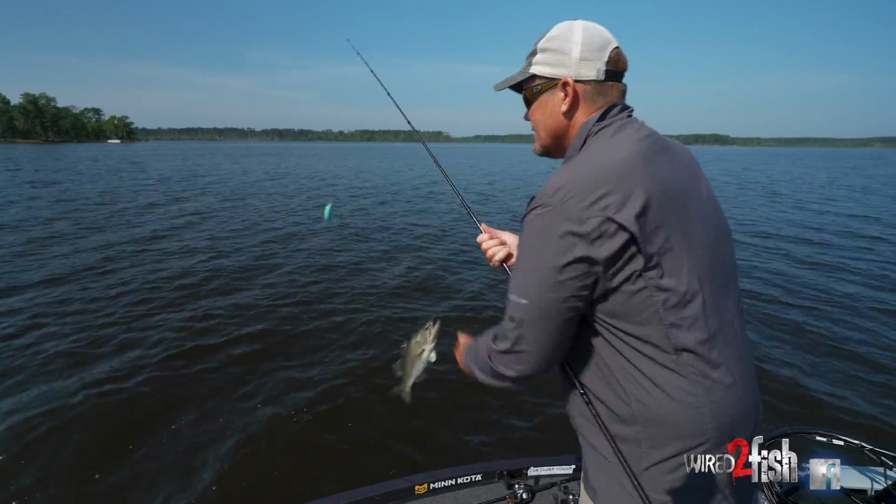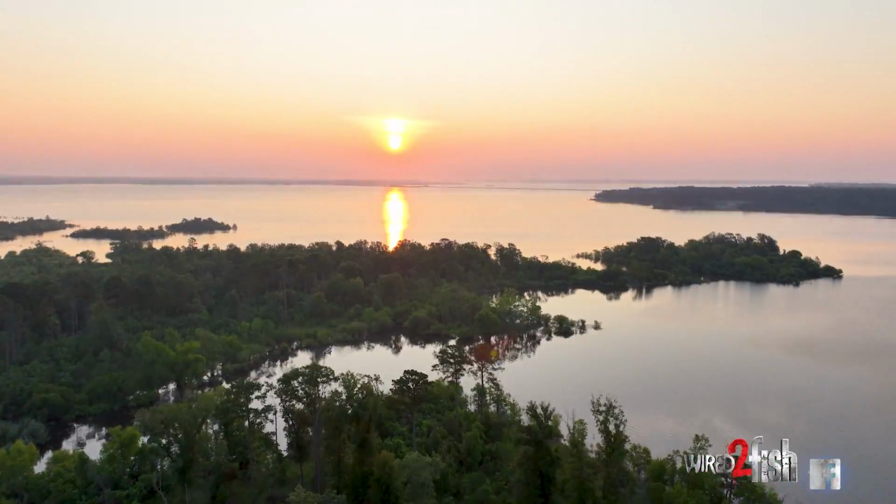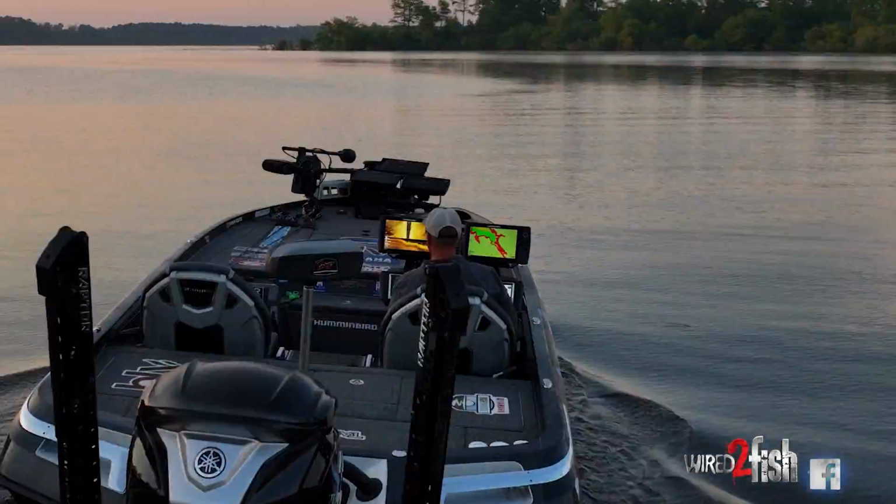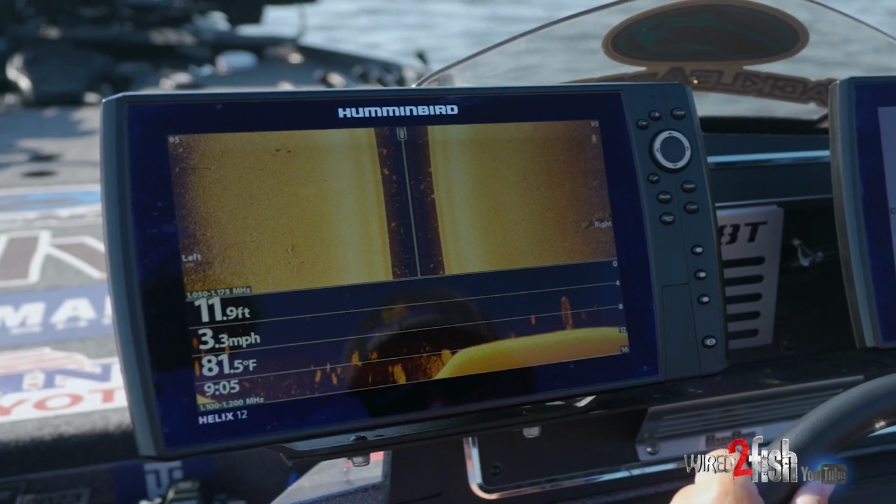Chunk, on a first cast, it's not bad luck. This is Sam Rayburn, tournament capital of Texas waters. It gets a ton of pressure. I look at the whole thing nowadays because pressure has changed things.